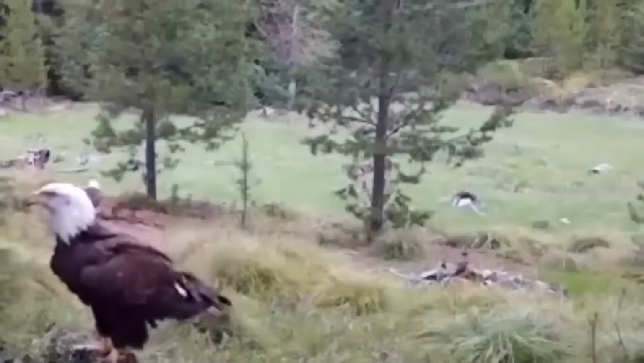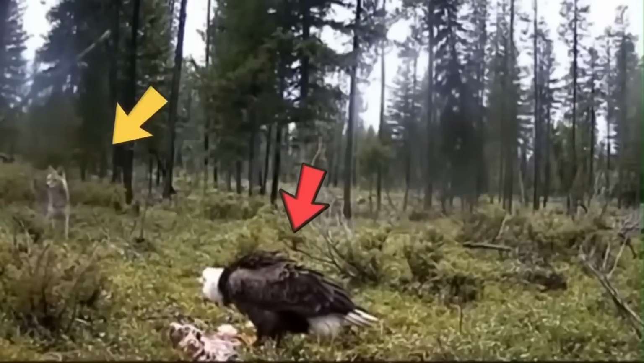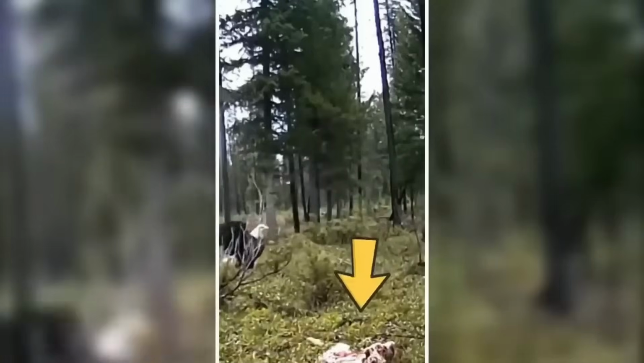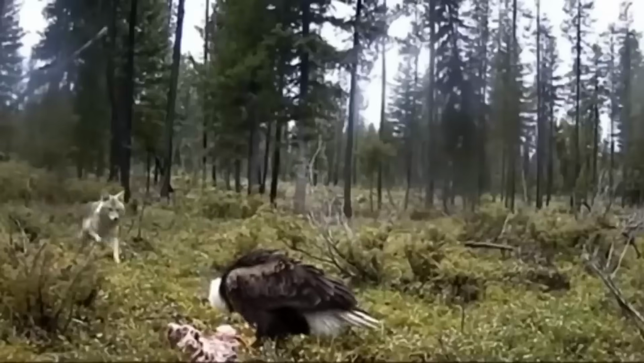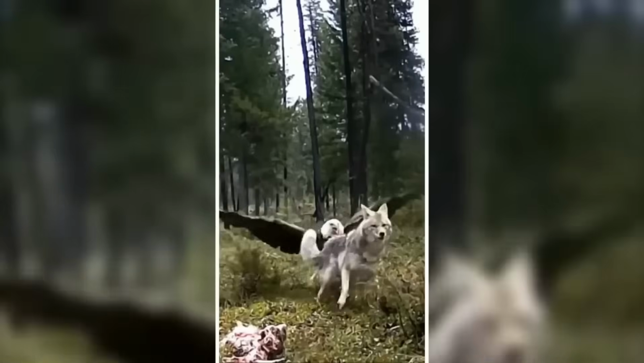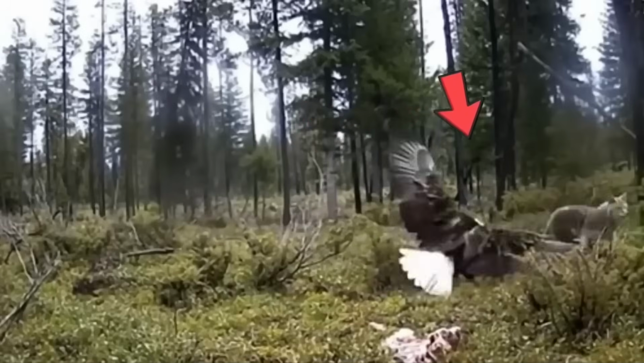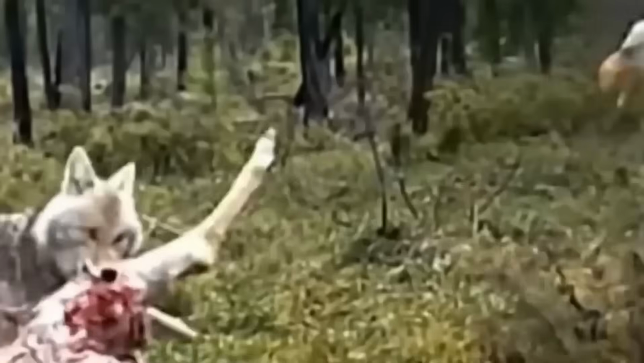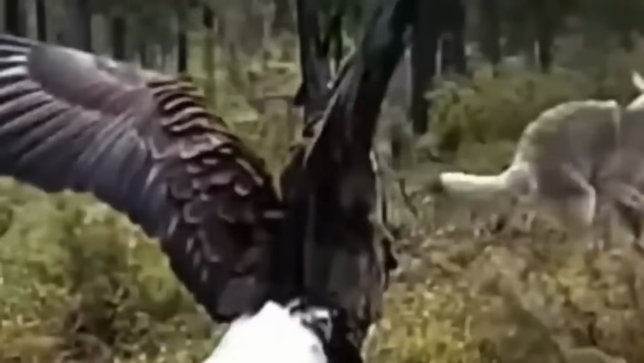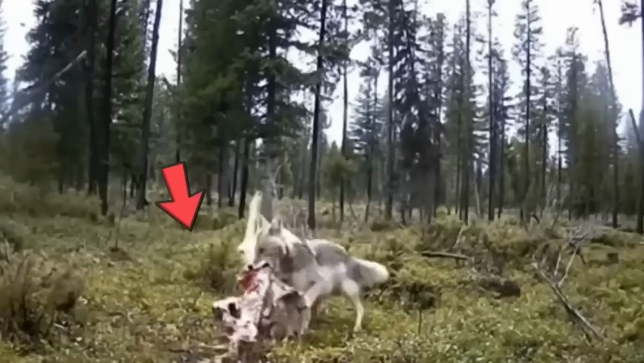A survival battle. Get ready for the ultimate scavenger showdown. In a remote area of Montana, a bald eagle and a coyote are caught on camera going head-to-head over a deer carcass. Despite the coyote's size advantage, the bald eagle's massive wingspan gives it an edge. The intense battle between these two skilled predators is like a game of chess, with each one trying to outsmart the other. In the end, the coyote snatches the juiciest piece of meat and makes a run for it, leaving the bald eagle to enjoy the rest of its hard-earned meal.